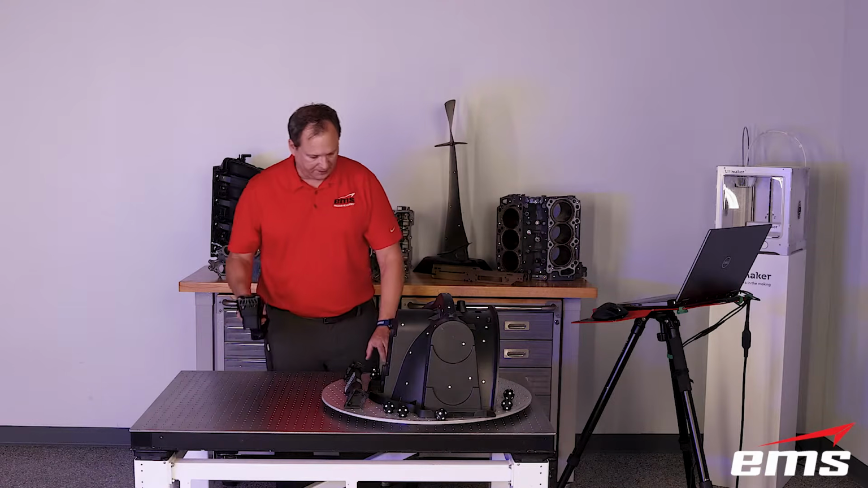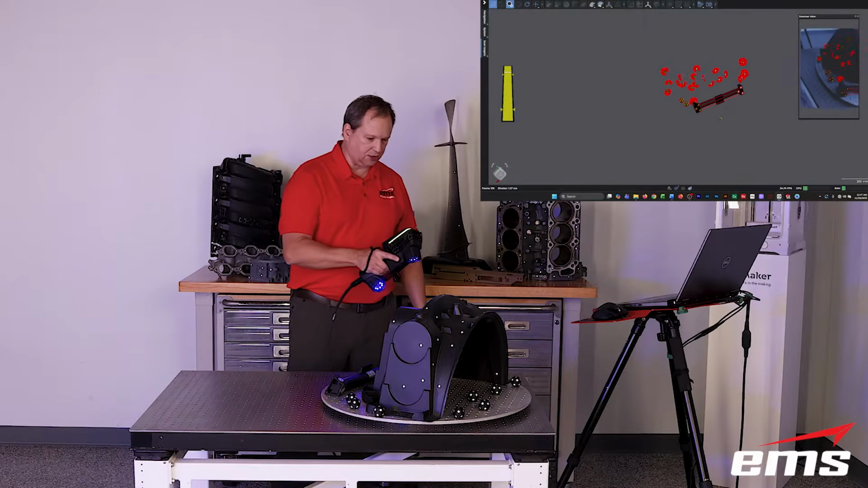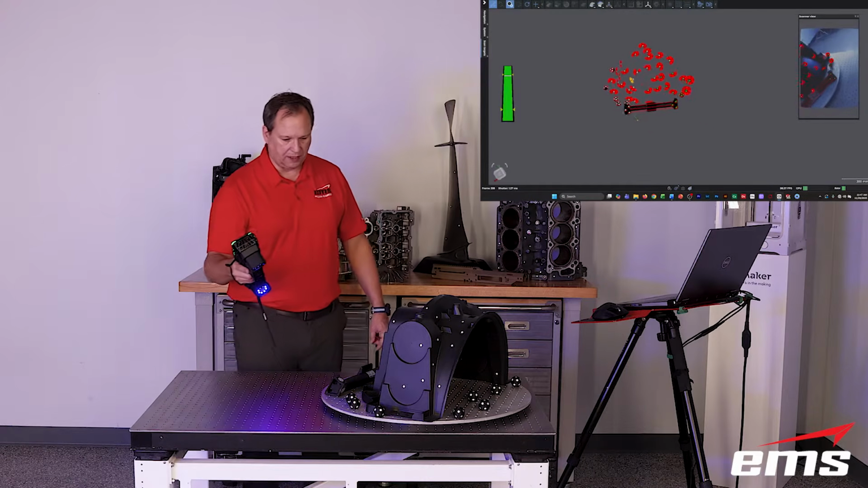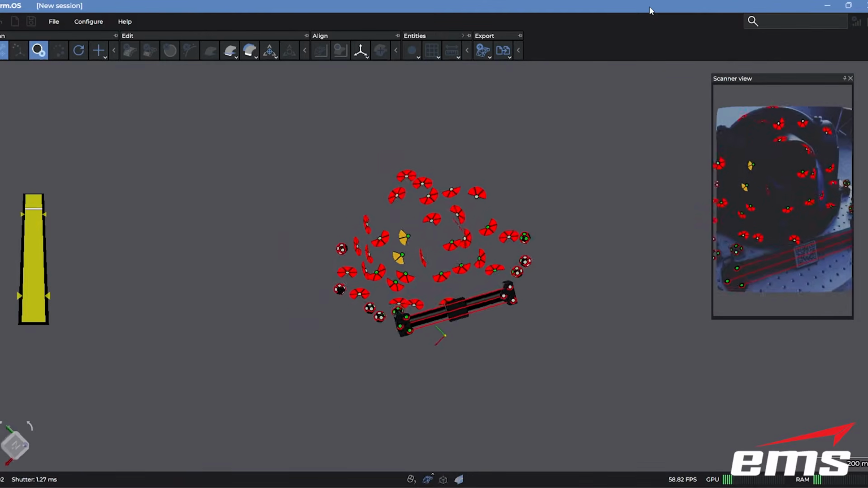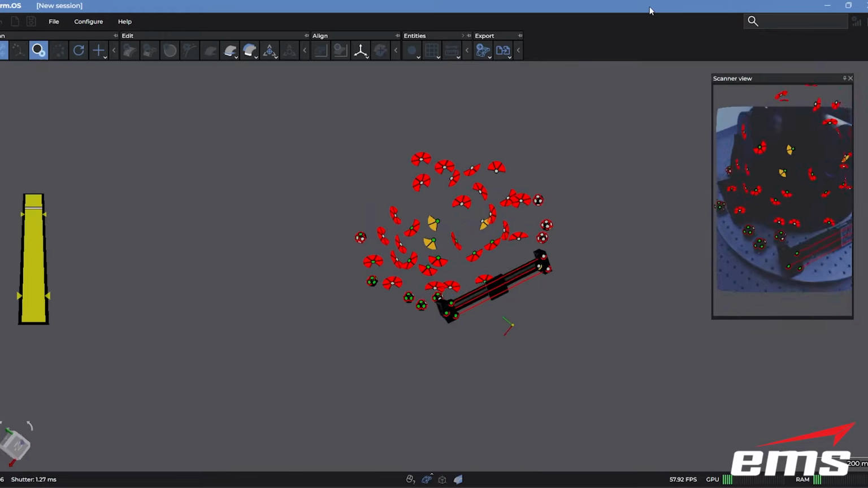So you just throw the scale bar here, and I'm going to tell it to start by pre-scanning the targets. Okay. So I'm moving around, and you're going to see some new things on the display. Also on the right hand of the computer screen, it actually shows the view that you see from the scanner, so you can see that.